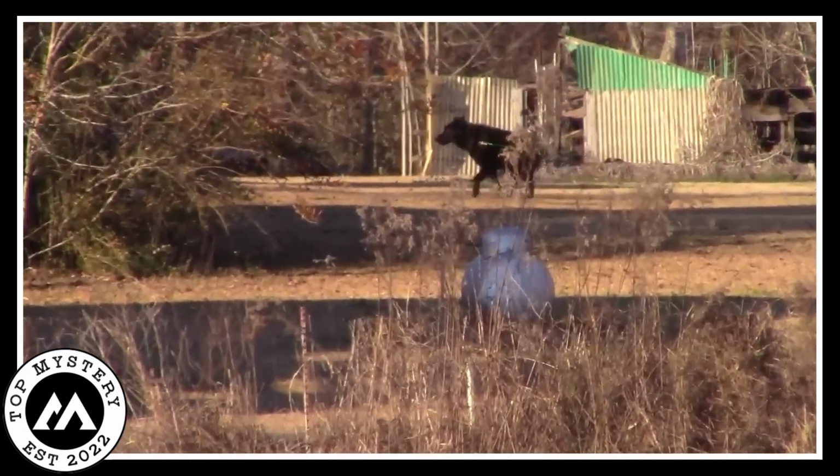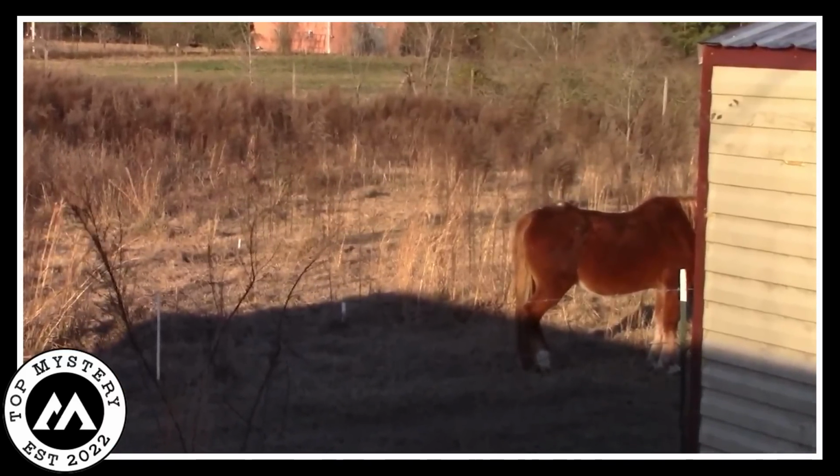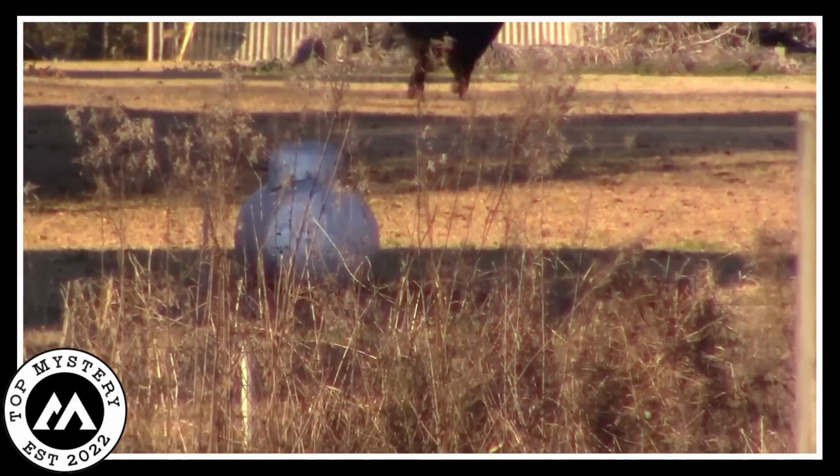The wolf's enigmatic presence left behind an untold story, while the horse maintained its composure, unperturbed by the enigma nearby. This encounter remained a profound mystery, its message yet to be deciphered.